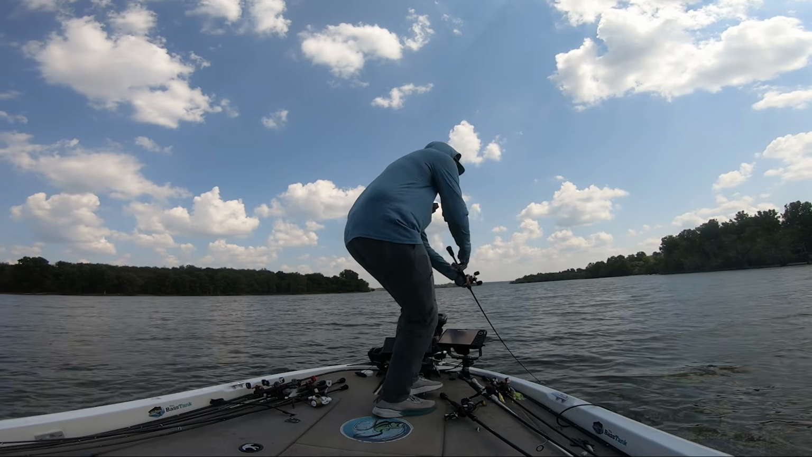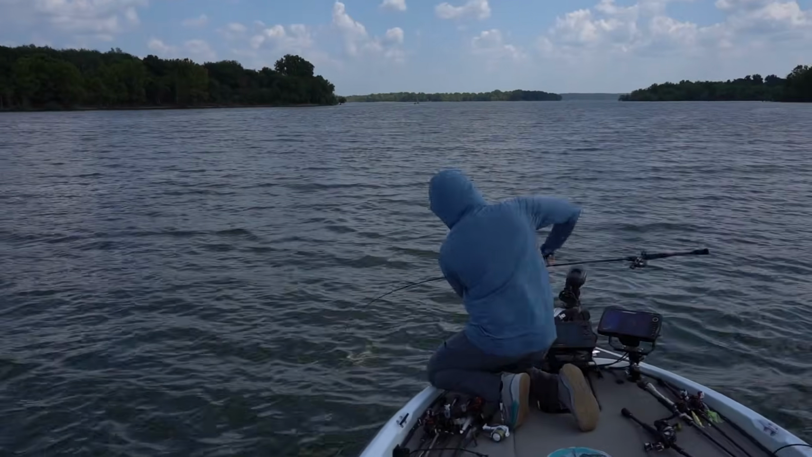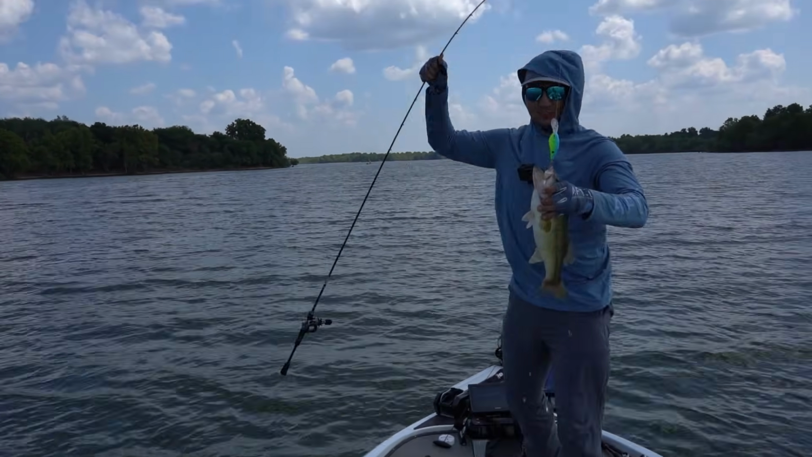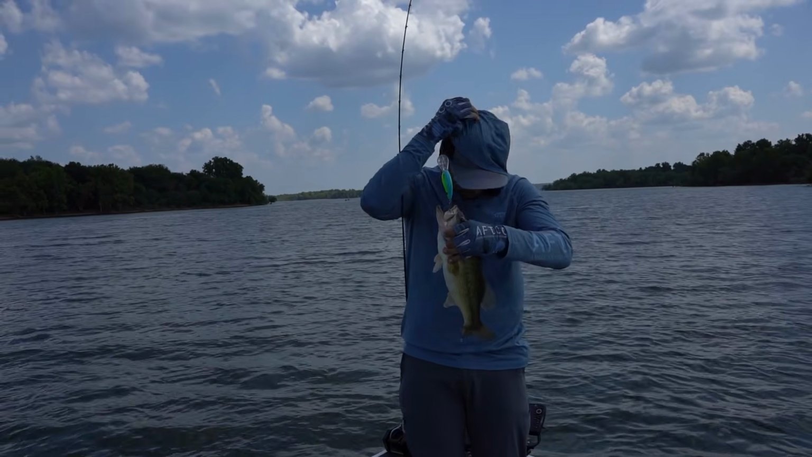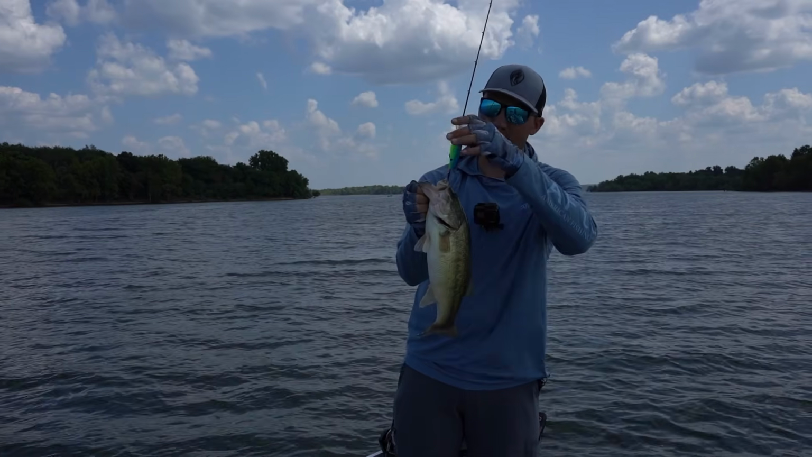Keep him down. It's a good one. Oh, there we go. Found another school of fish here, chasing some bait fish. Make sure I'm spot locked. There we go. They're all over this point.